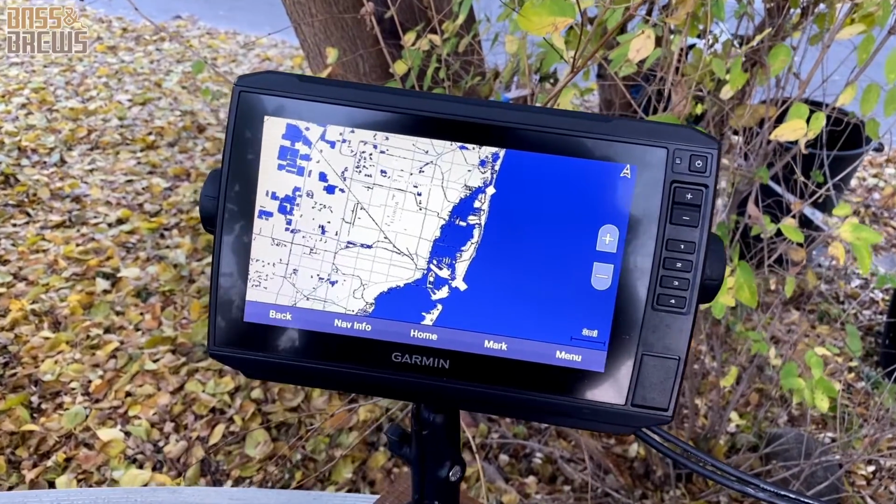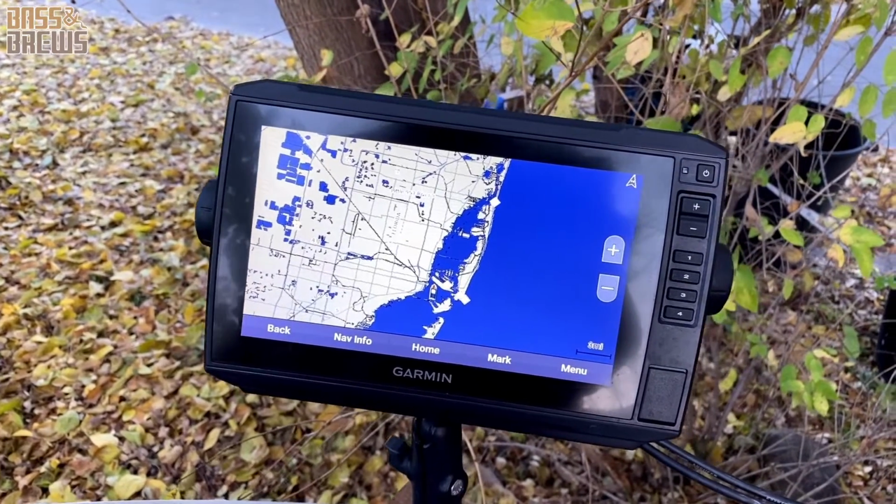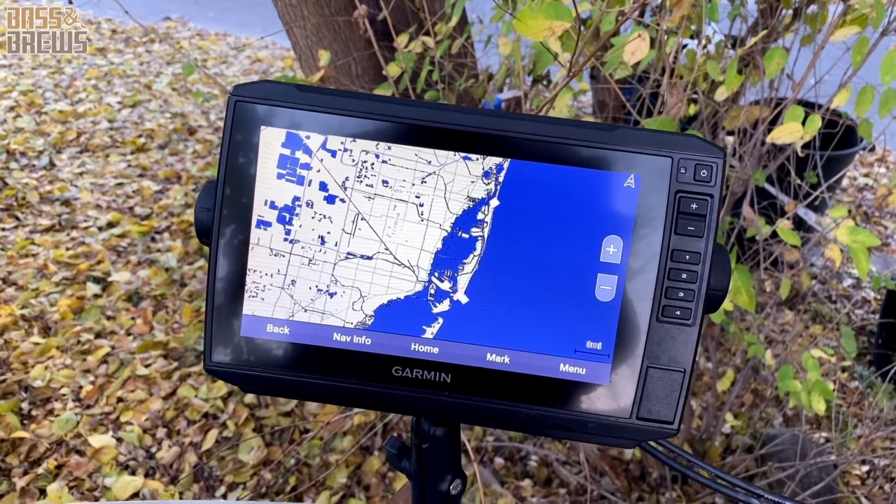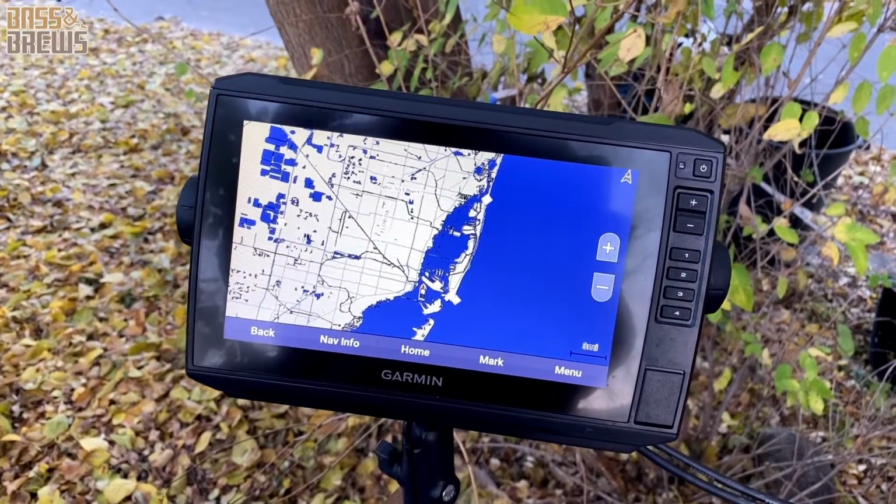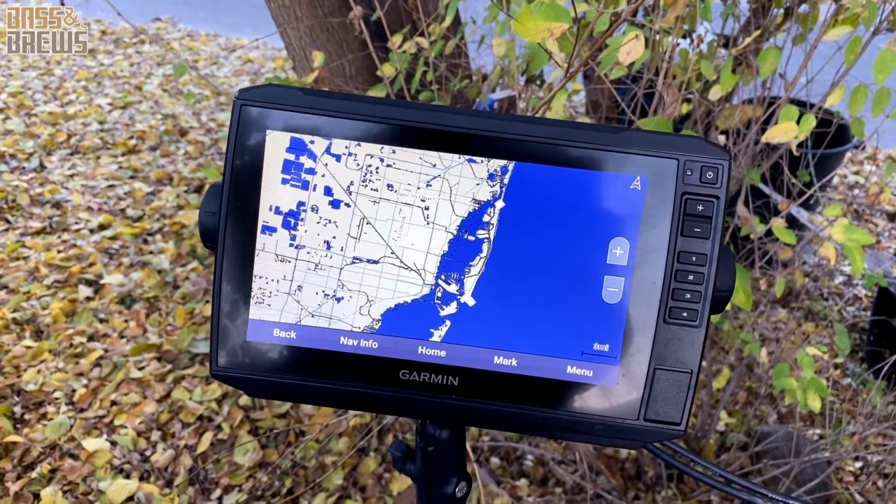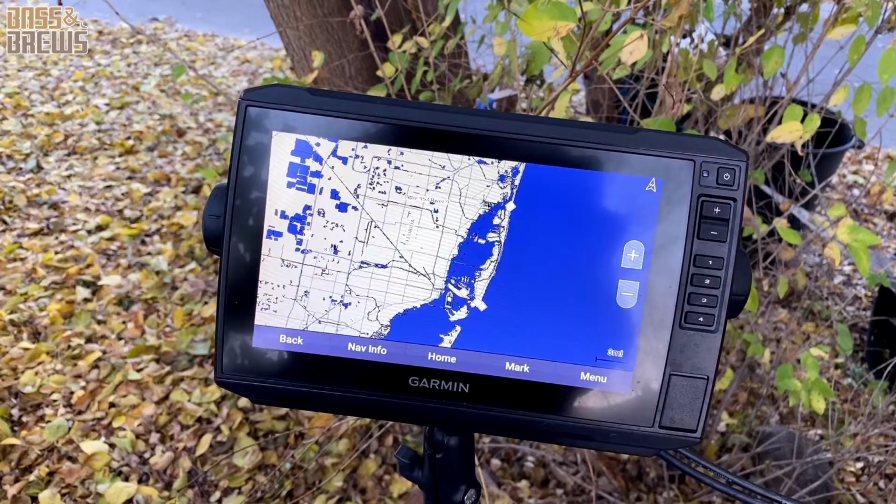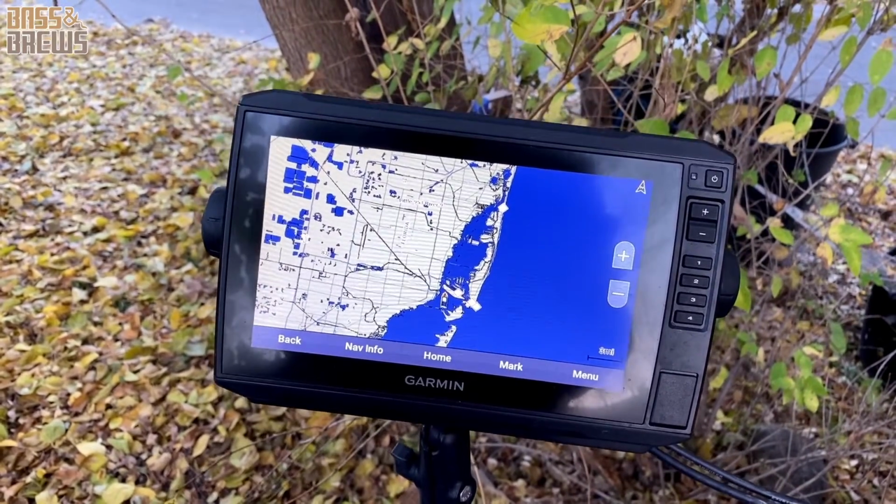So let's look at one of the first major differences, something that really drew me into the Garmin here, which is the mapping features. This Garmin 93sv comes with maps and all the depths and everything loaded in there for pretty much the entire United States. It has almost every single one of my local lakes on there.